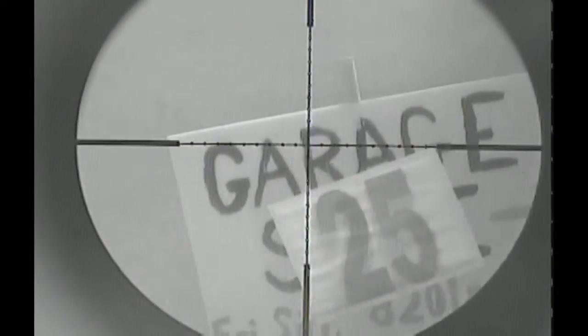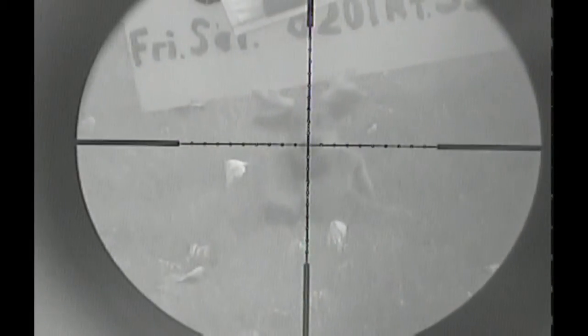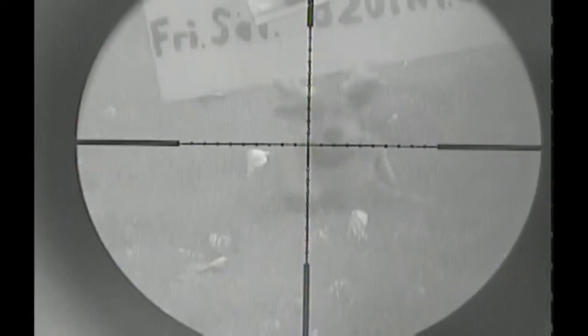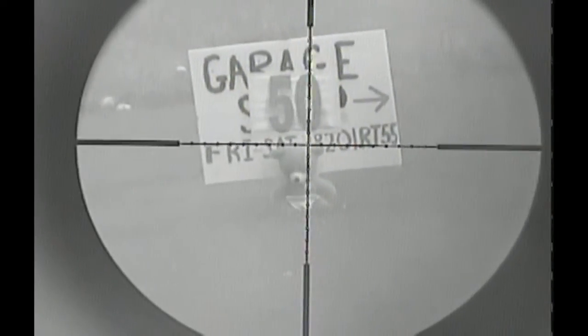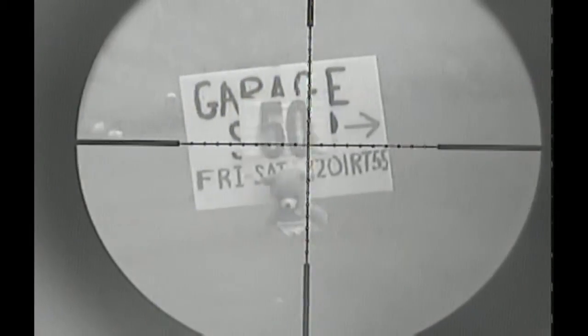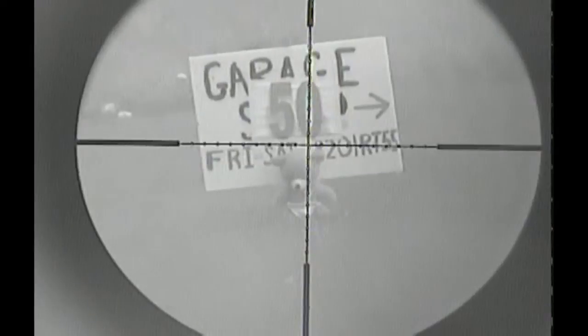Let's go out to 25 here, and got a good view of the moose. This is all 12 power, and good view at 25. Now we're here at 50 yards. There's our teddy bear, and again, very clear, good target view, and clear sights.